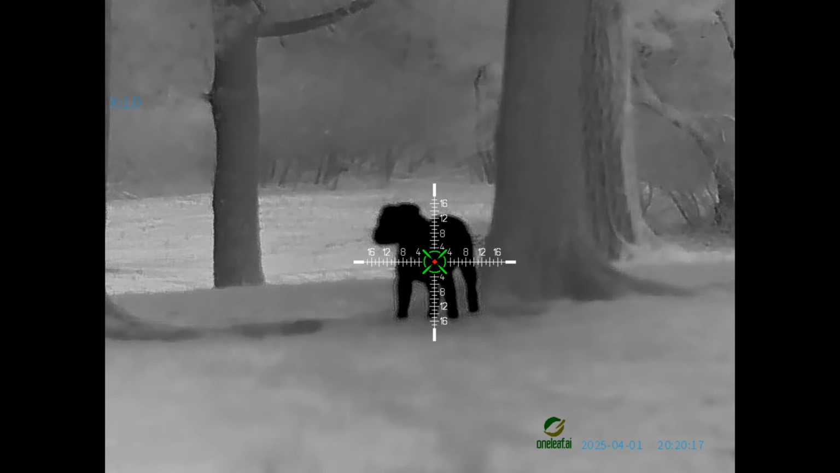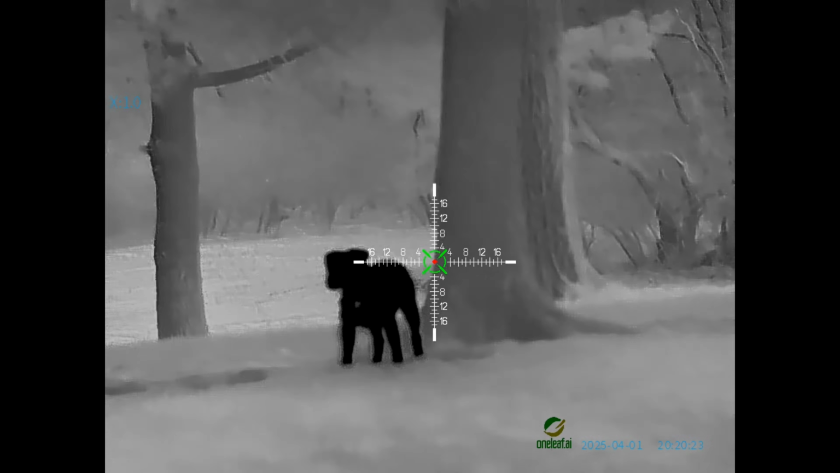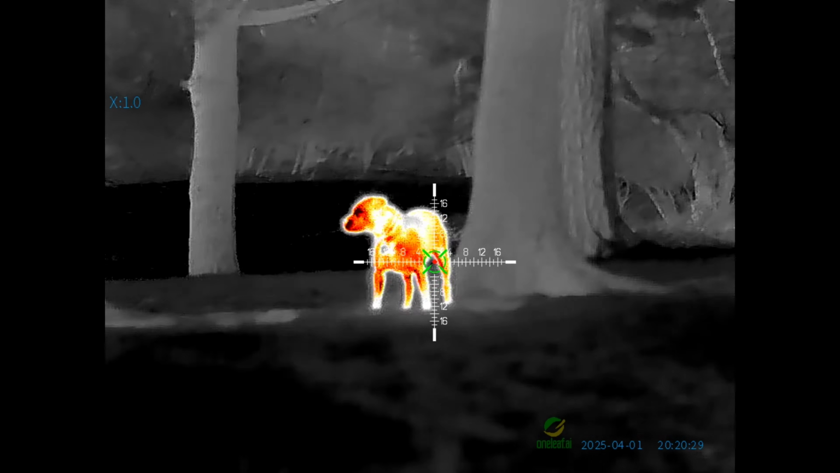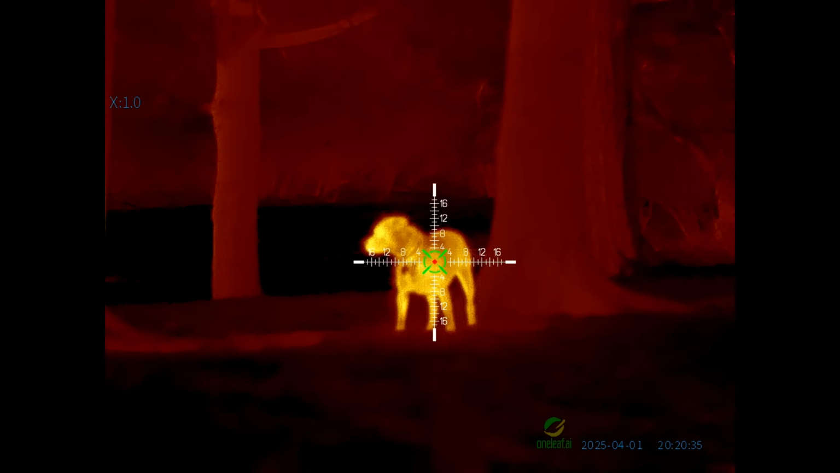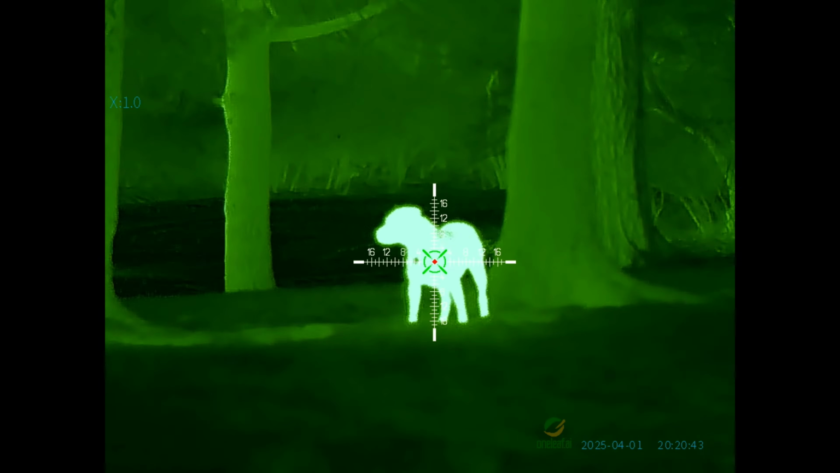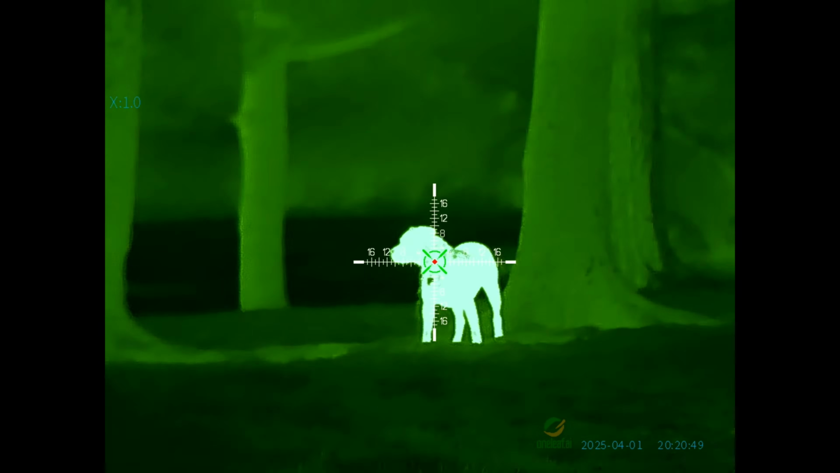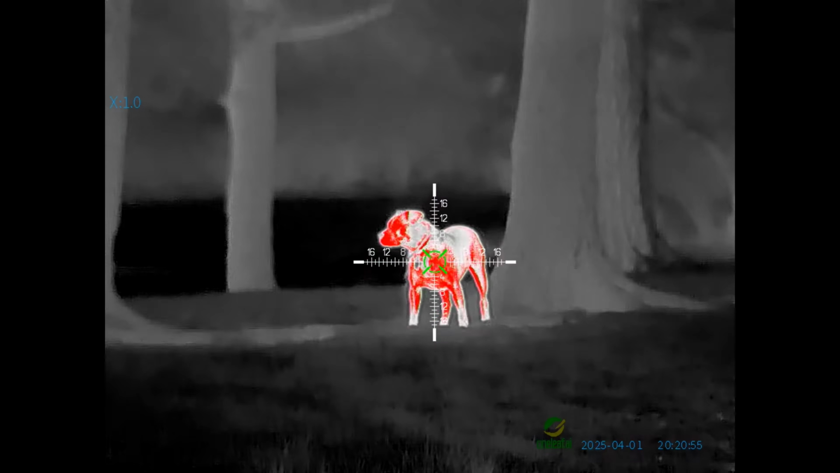Now, here's my dog at about 35 to 40 yards, and all of this footage, through the entire video, is with the 50mm lens, all the way zoomed out here. So you can see that's really where the smaller 35mm lens is going to come into play. It only gives you 2 to 16x magnification, whereas the 50mm lens is giving you 2.8 to 22.4x. All the way zoomed out here, we are at 2.8x, basically 3x magnification. The smaller 35mm lens is going to give you 2x magnification.